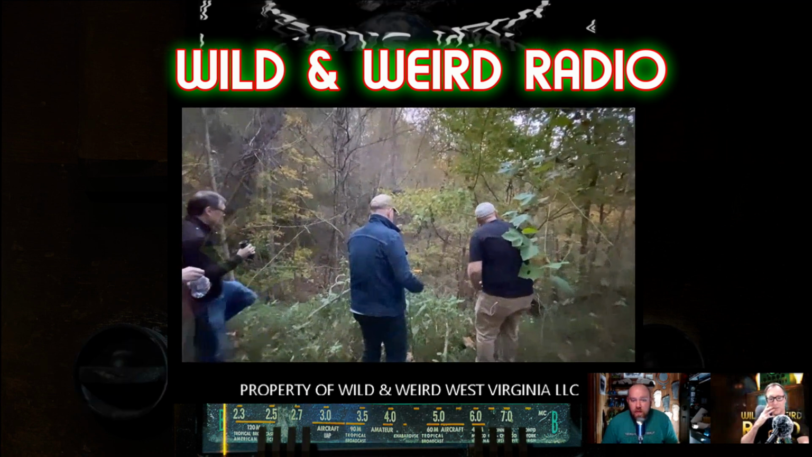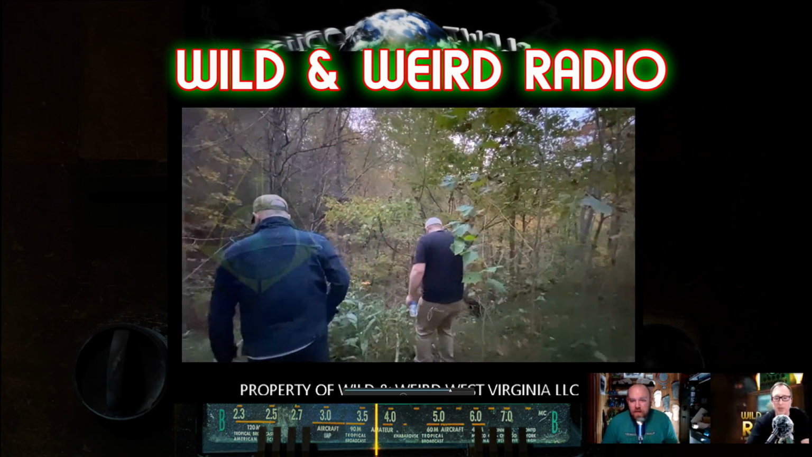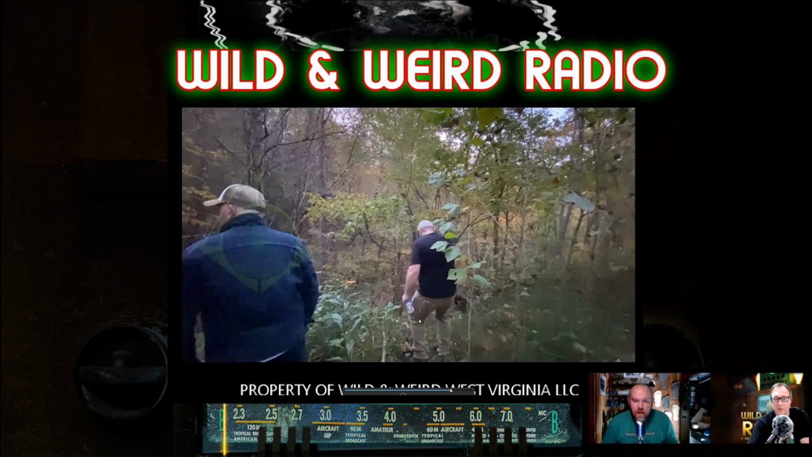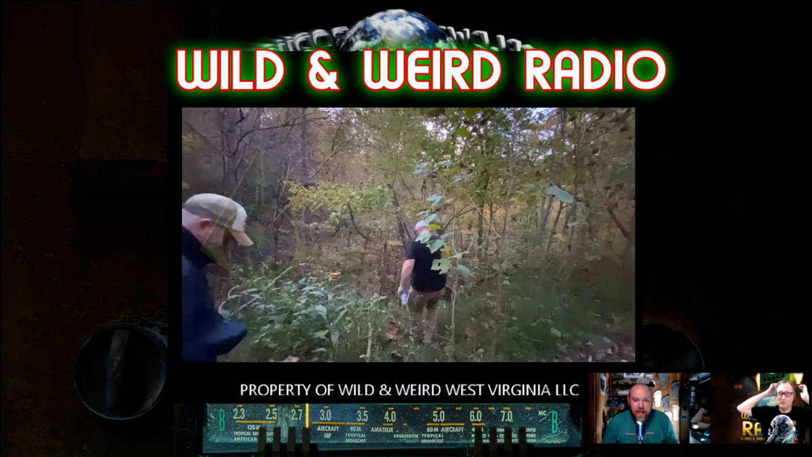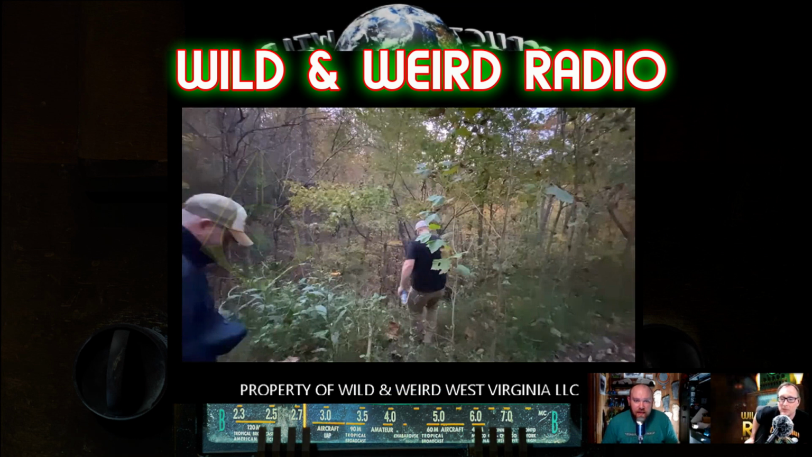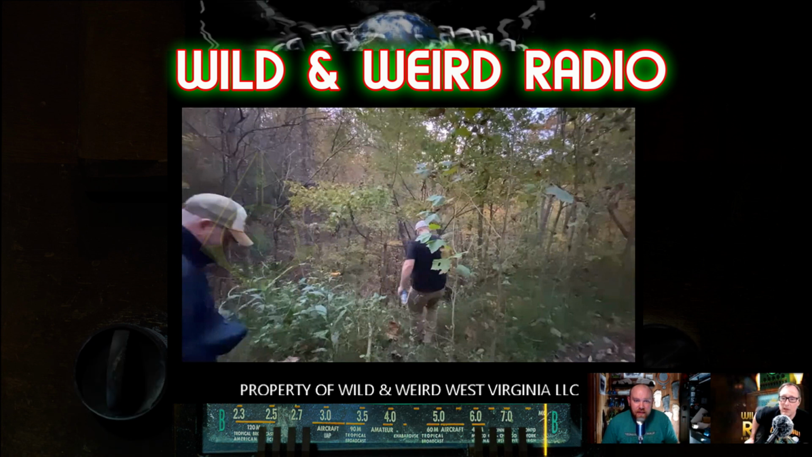Oh, this is when we had found the traversal area. Yeah, you can actually see. You can really see it right there. It's just laid down. It's right in front of me there. What you see is roughly an 80-degree incline. Yeah, and Jess was right. It's literally right down a valley.